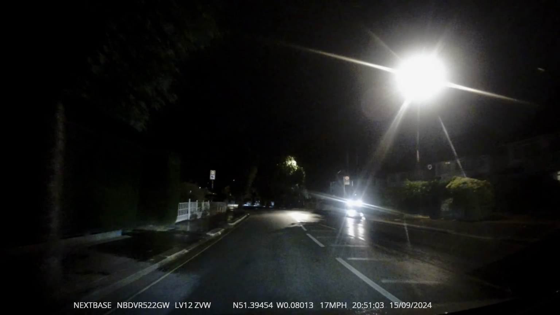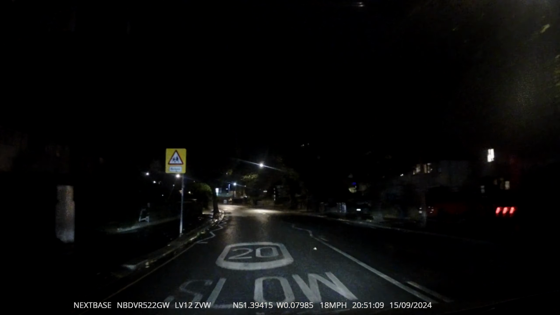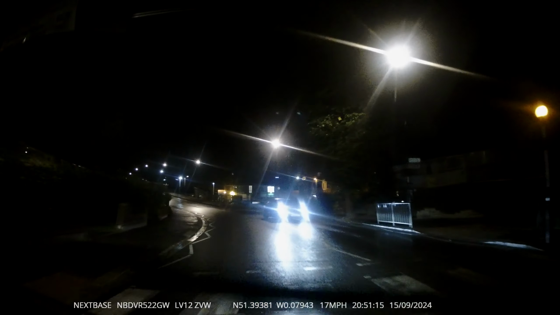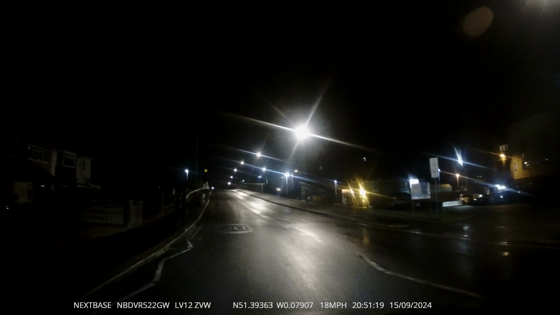Left-hand bend, position right, to get a better view of the road ahead. Zebra crossing. Scanning it. It's clear. Let's continue to make progress. Put the wipers on double. Keep the glass nice and clear so I can see ahead of me.